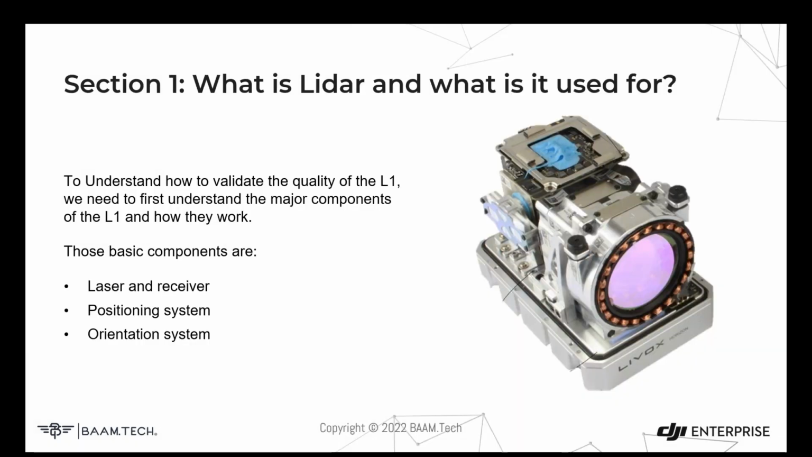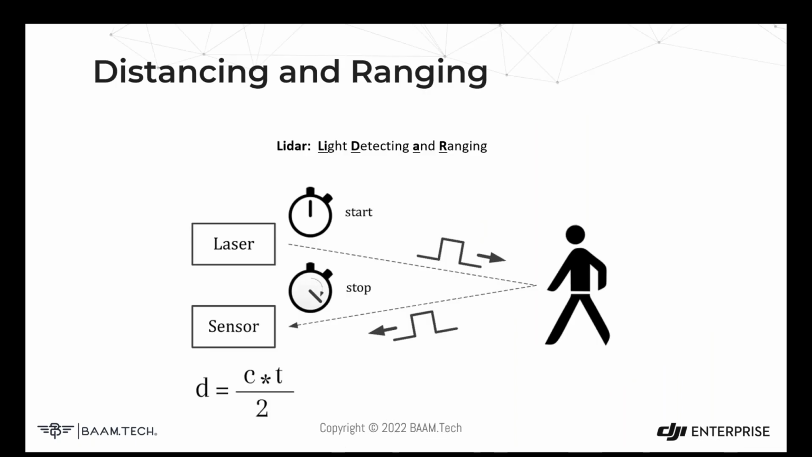So section 1, we're going to talk about some of the components of a LiDAR system and what we use LiDAR systems for. And this is going to be a little simplified, but in the interest of time, we're going to really just focus on these 3 basic components, which is the laser head itself, the ranging and detection part of the system, the positioning system that tells us where in space we are, and the orientation system.